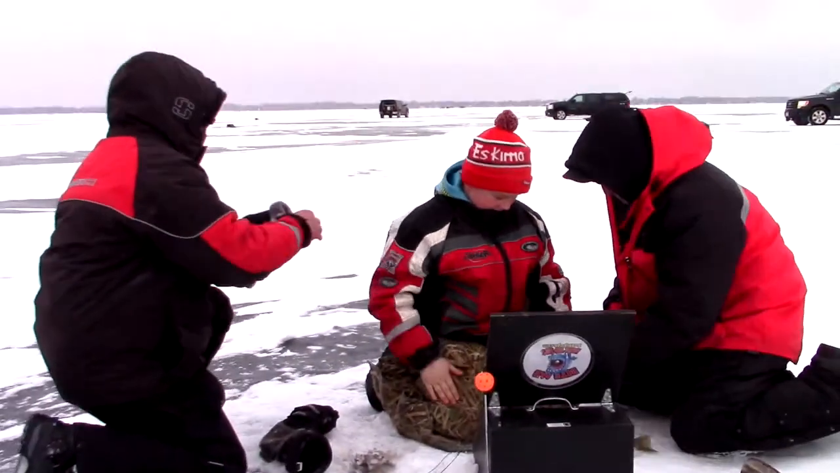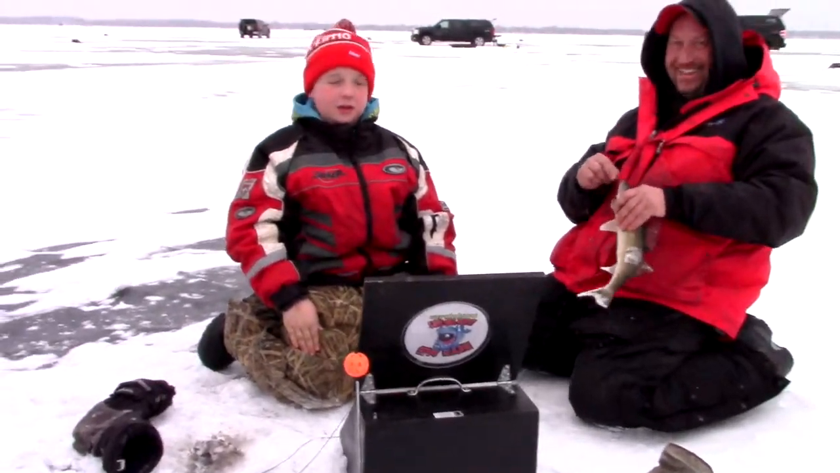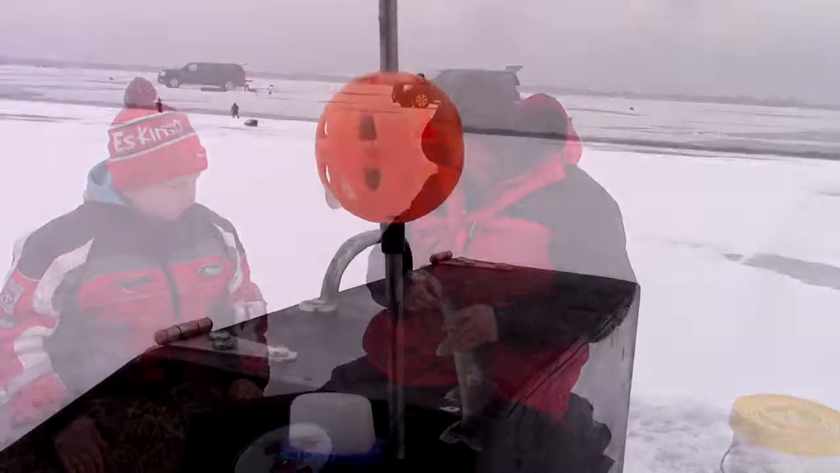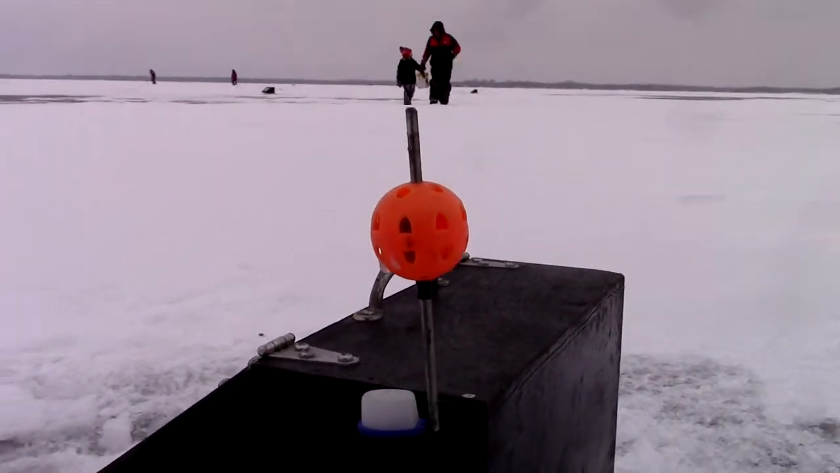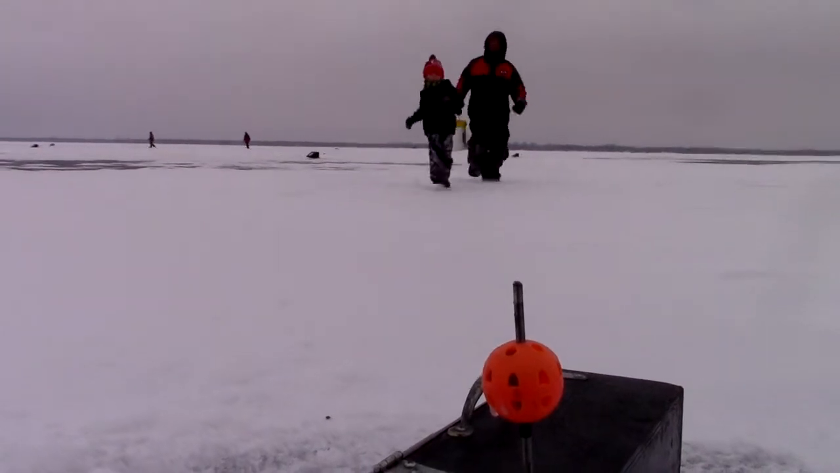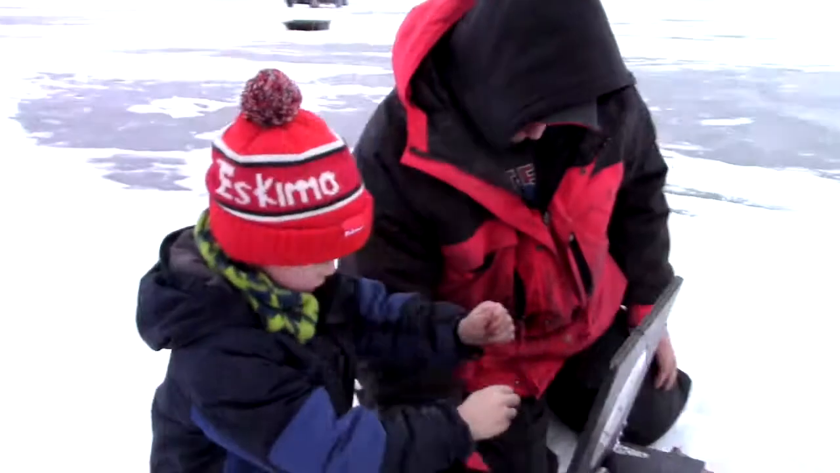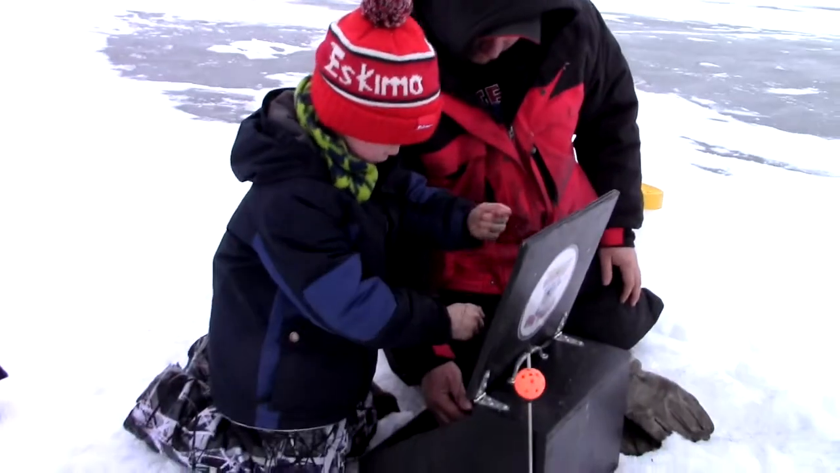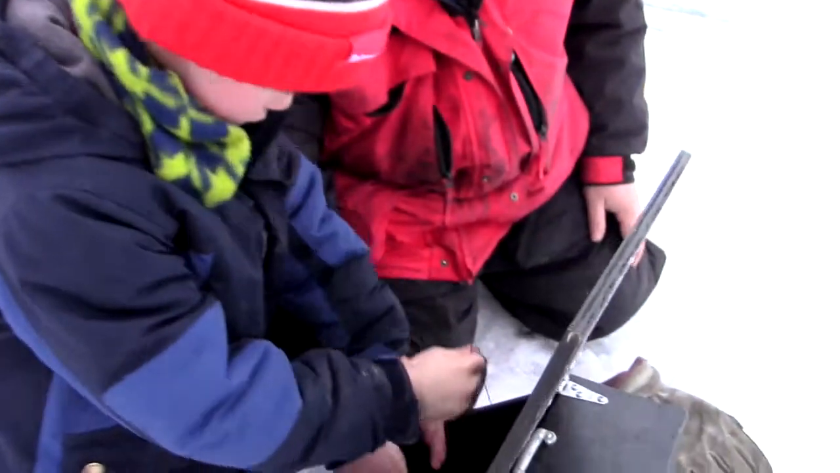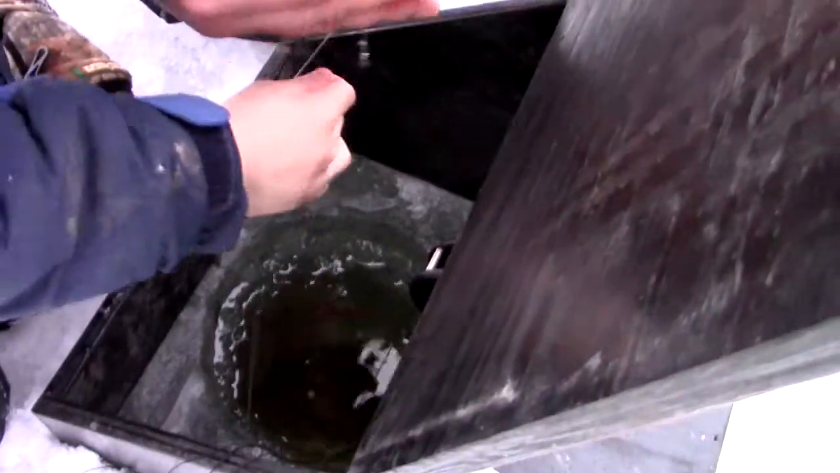How can you see through the ice there? I seen it swimming right here. This is a big flash of gold. Feels like a nice one. Yep. Looks like a crappie.